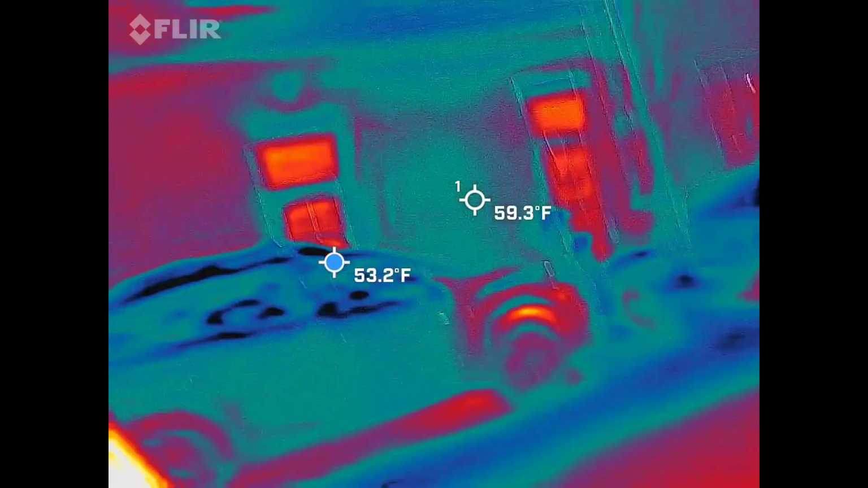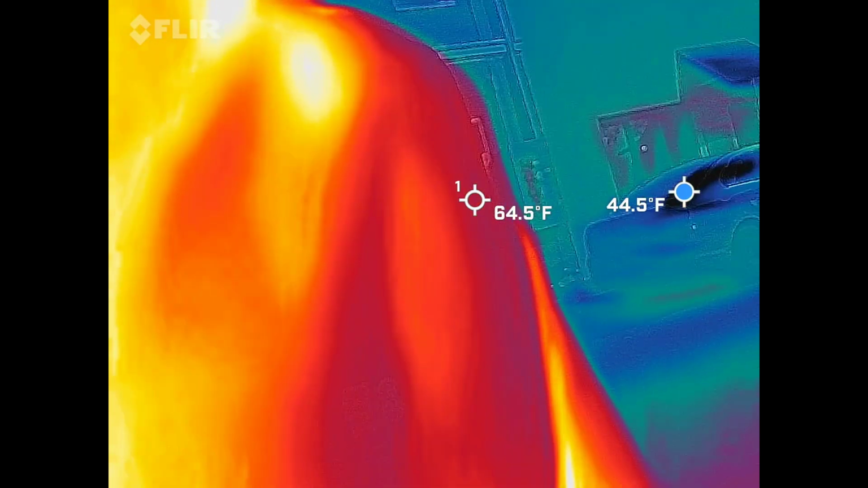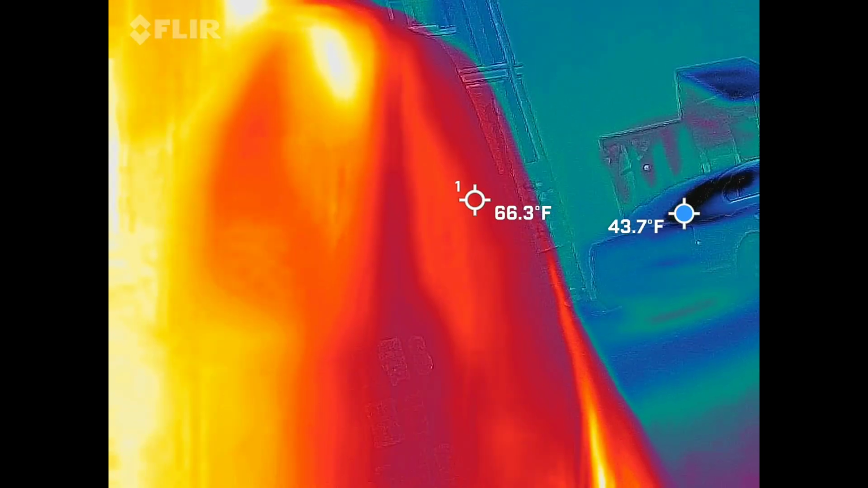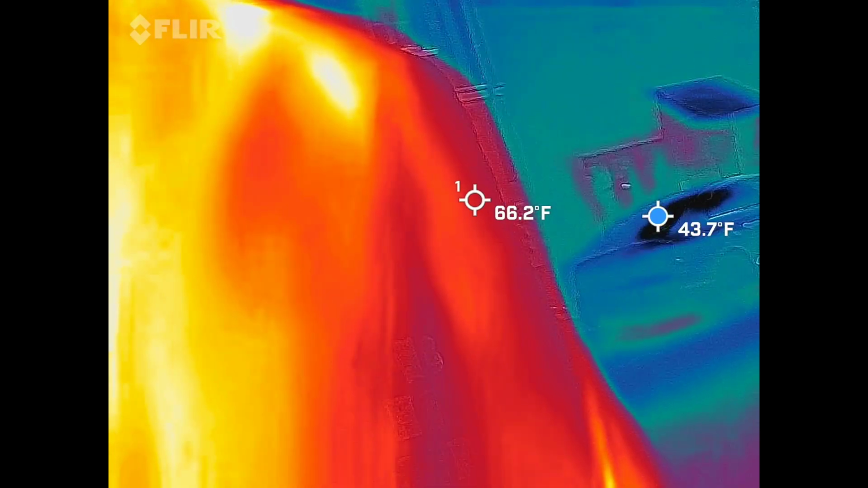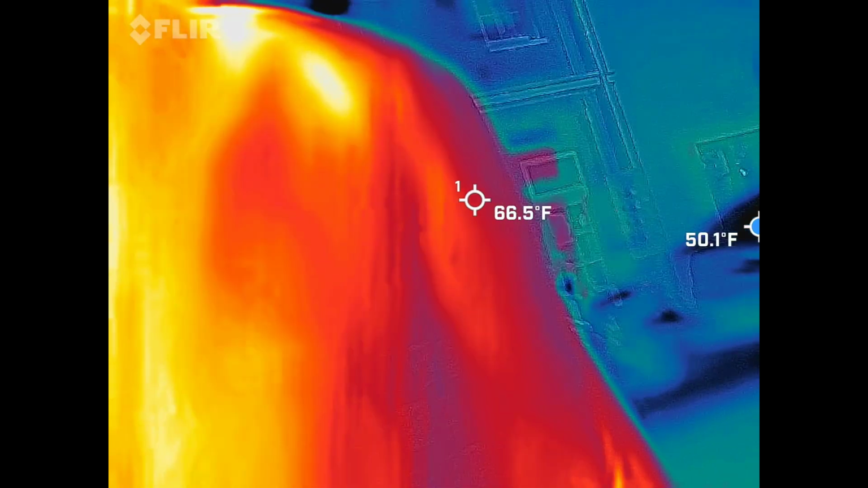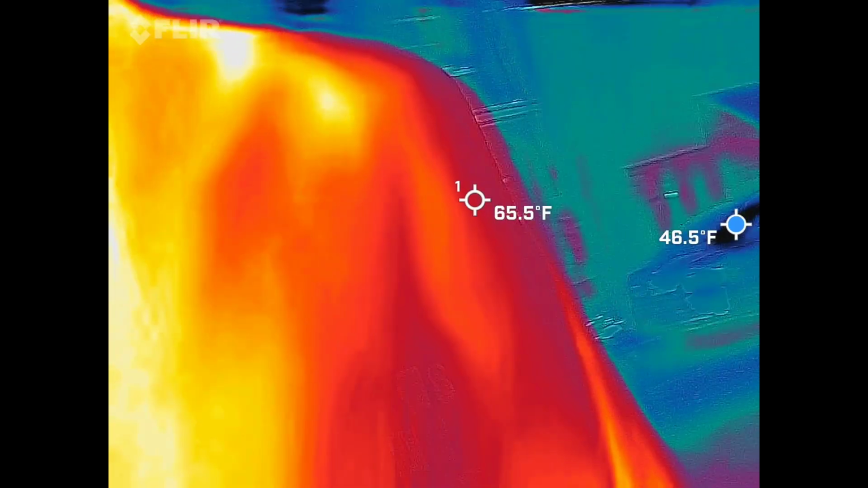I also have this set up to where there's a blue dot bouncing around the screen. The blue dot is there to show you the coldest spot in the frame at that moment. I'm looking for 15 plus degree temperature drops. It is about 56 degrees out here for us ambient, so I'll be looking for 41 degrees and below out of that. And with those, holy cow, water system.